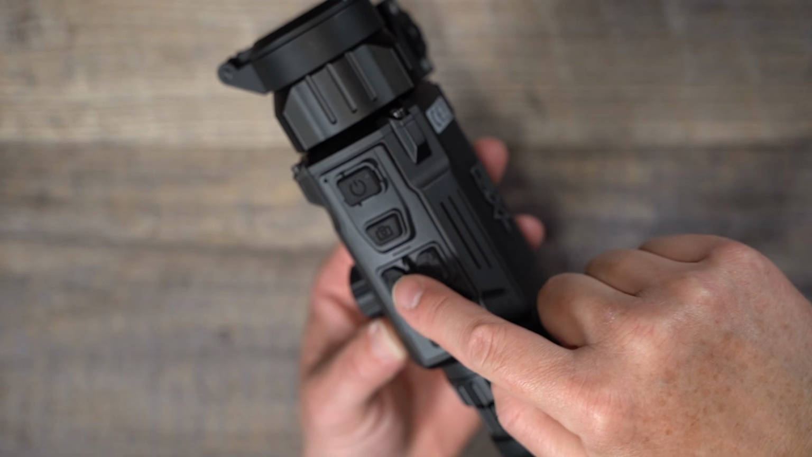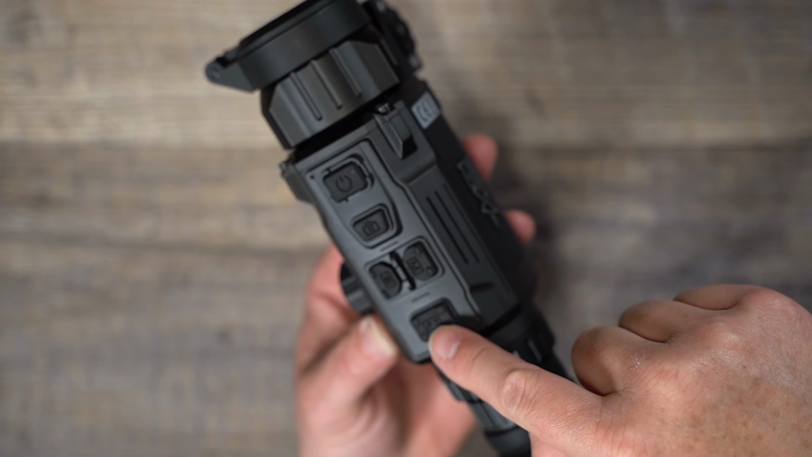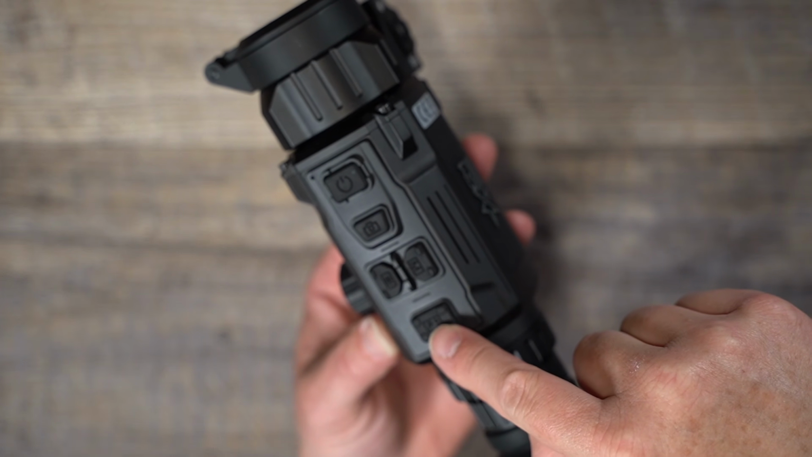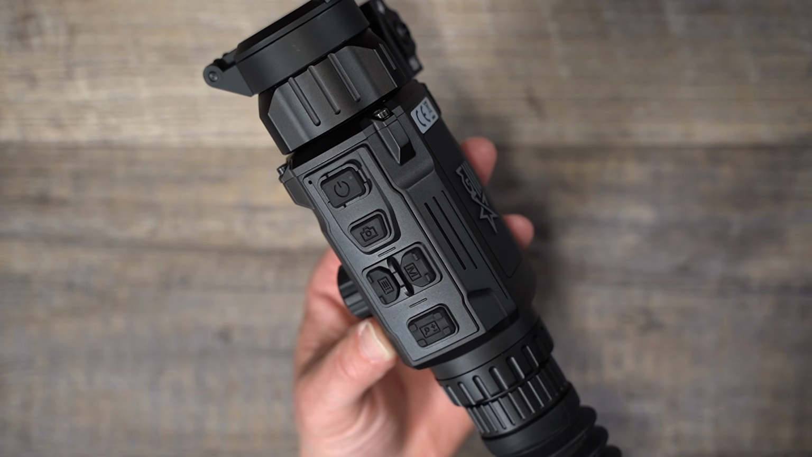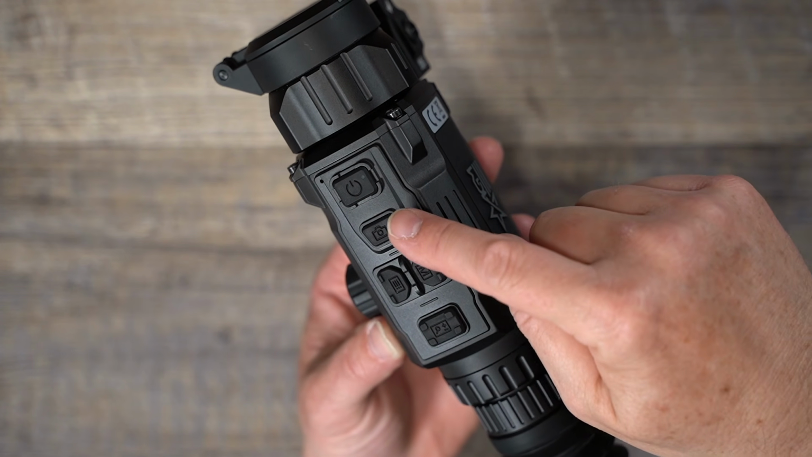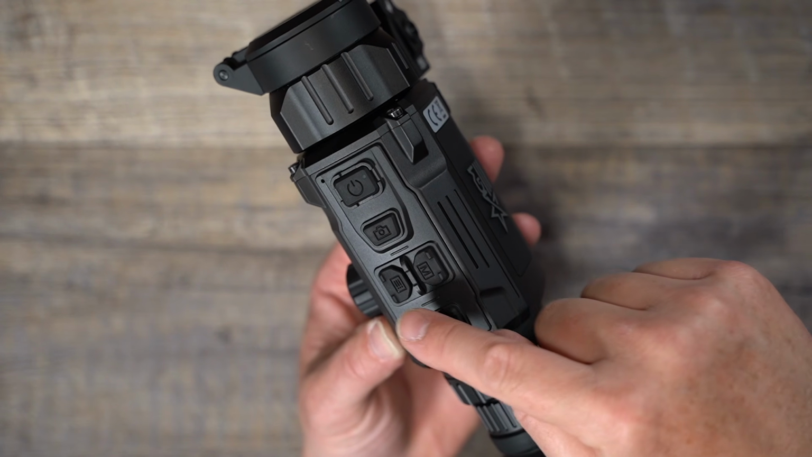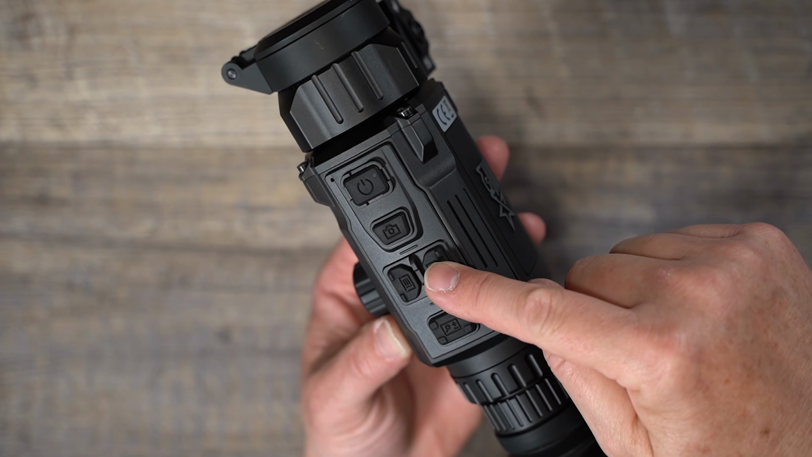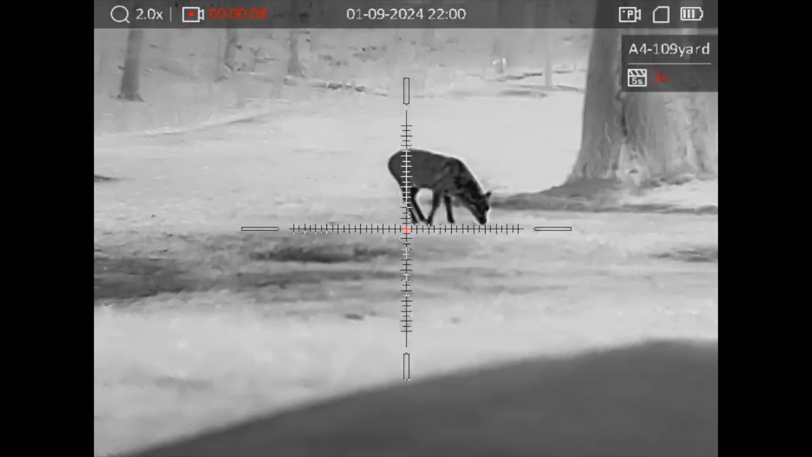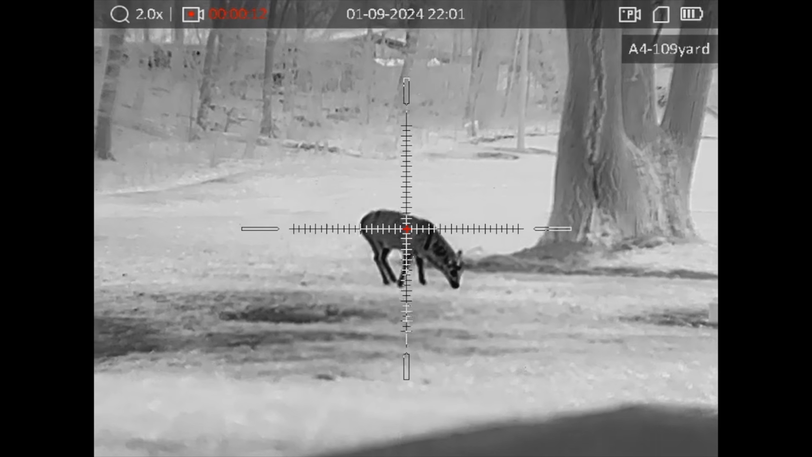Back from that, you have this extruded index point that is easy to feel, and on the left of that is the menu button. Right of that will toggle through the different view modes. Moving back from that is the magnification button that will cycle through all the magnification ranges. If you'll notice, the foremost rear buttons are arranged so that they are up, down, left, and right buttons to move through the menu. I really like this design. It's simple, intuitive, and eliminates the need for a bunch of extra buttons or dials to work through the menu screen.